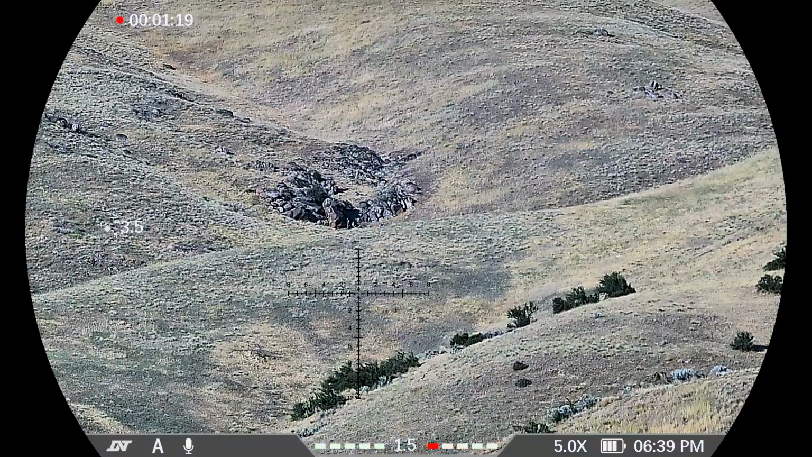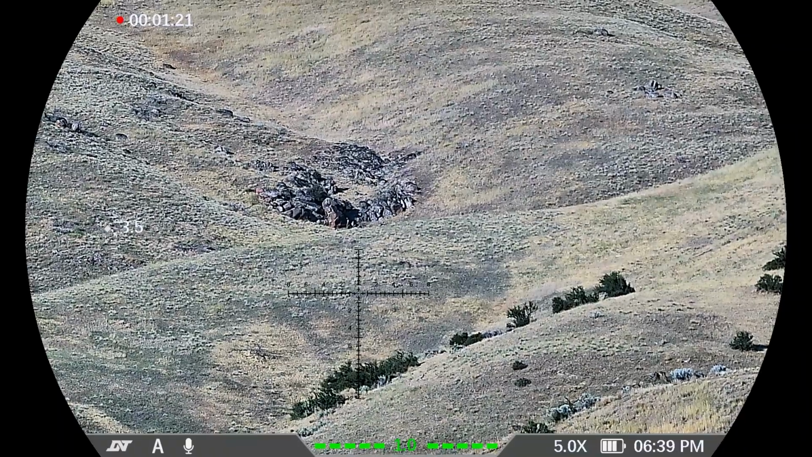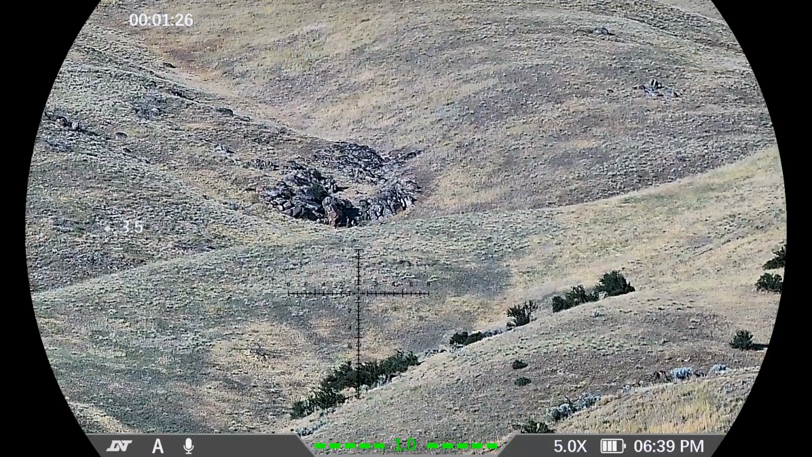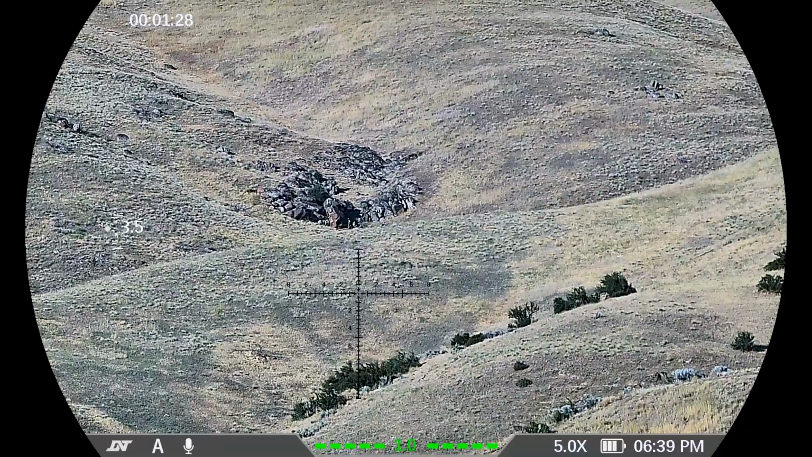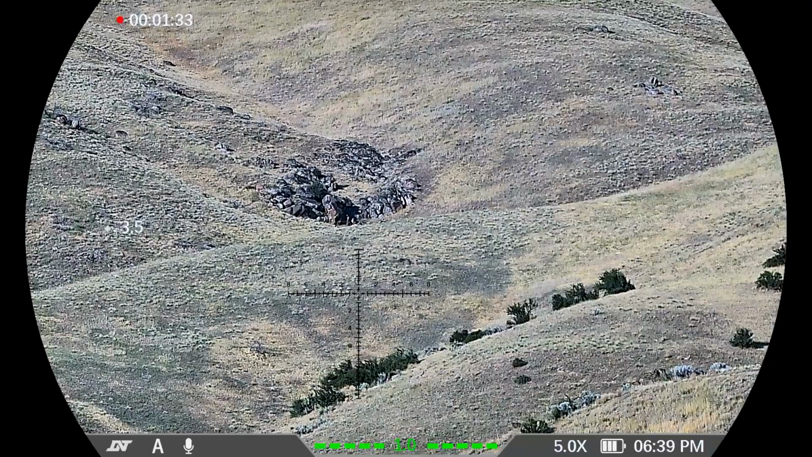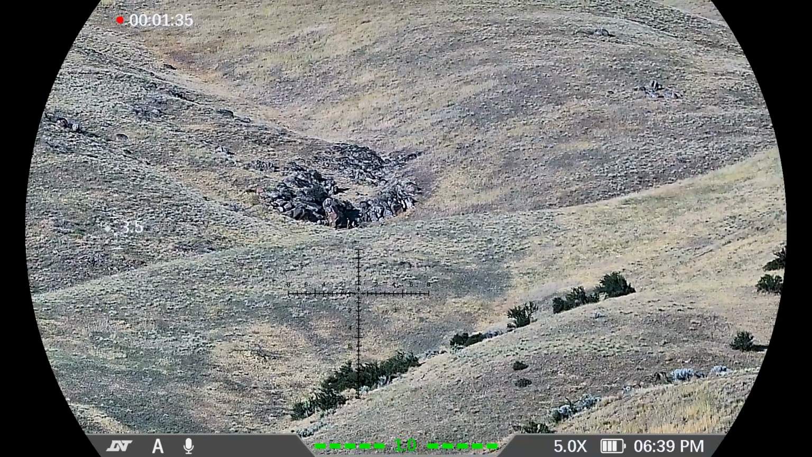So a lot of settings. Right now I think the brightness might be at 1. So if I press the brightness button, that is level 5. So this is the lowest, level 1, 2, 3, 4, and 5. From a brightness standpoint, depending on what time of day it is, you'll obviously decrease or increase your brightness. You'll make it less bright at nighttime and brighter in the daytime. You don't want it real bright at nighttime because it kind of gives you blindness in your eyeball.